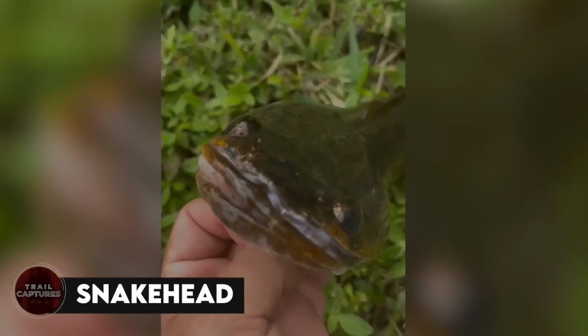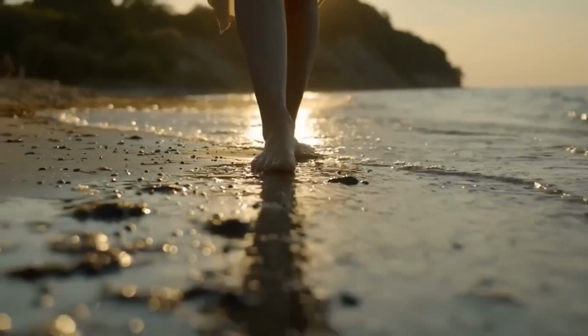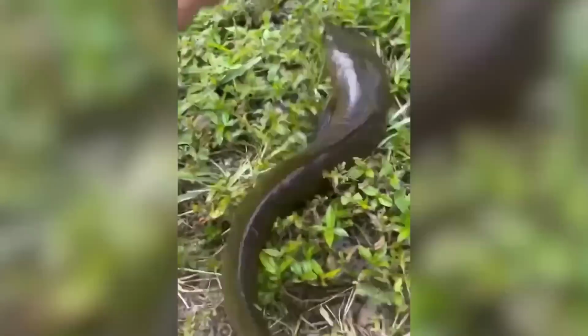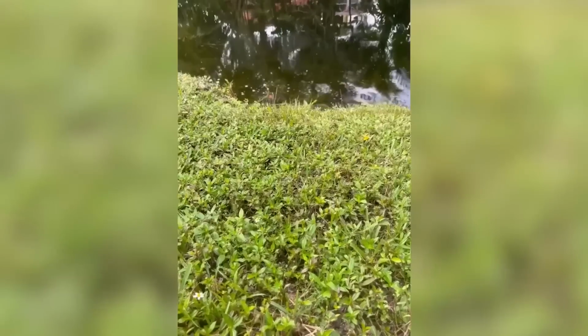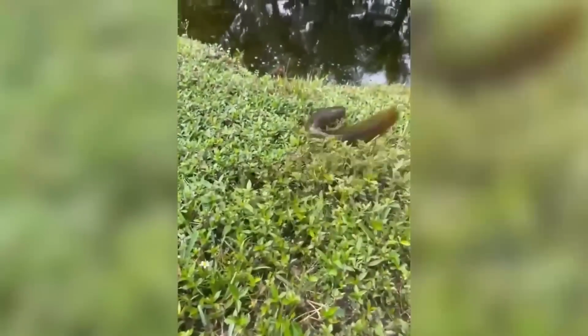Snakehead. While we think that fish are for water and we are for land, these snakeheads are here to prove us all wrong. They can move just as efficiently and quickly on land as they can in water. And now I think that we need to not just look out for snakes hiding somewhere, but these snakeheads too. See you, bud.